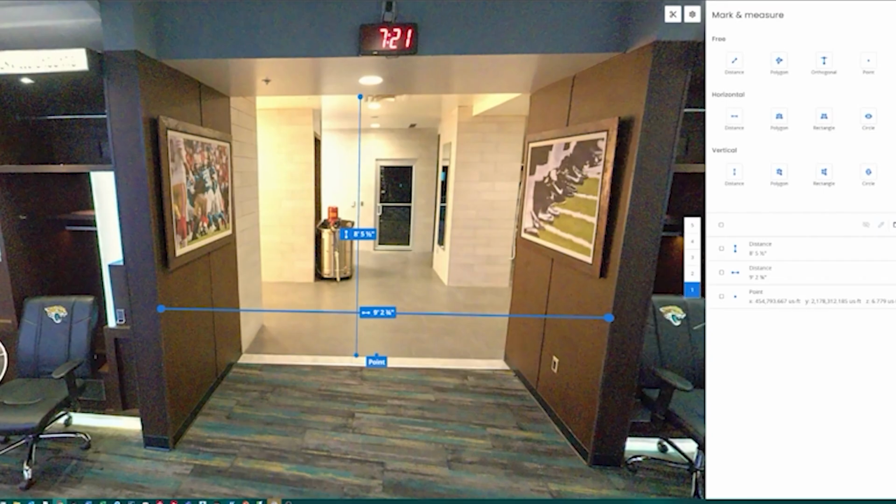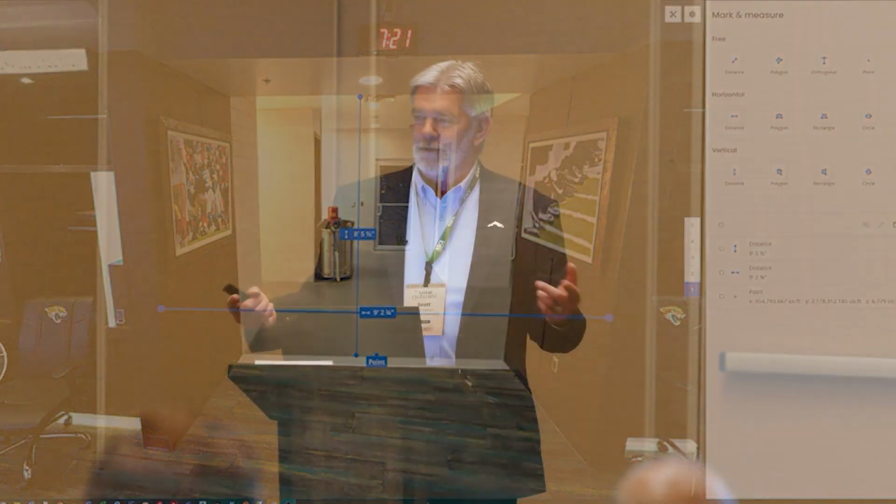After about 3 or 4 weeks of using it, they contacted us back and said, hey, could we get the whole stadium loaded up here? And could you host a platform that's just exclusively for us? So we did. Started out with 5 users. There's now 80 users every day logging into the system, utilizing it.